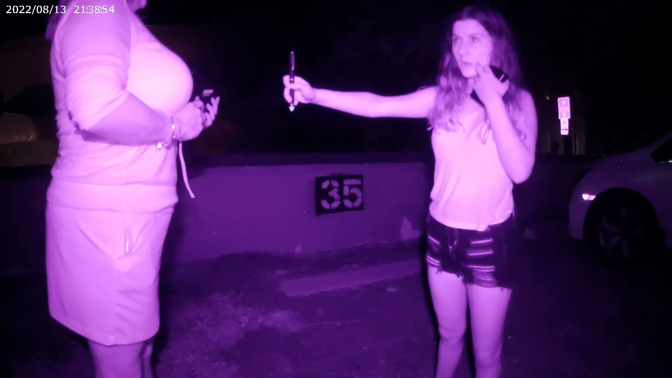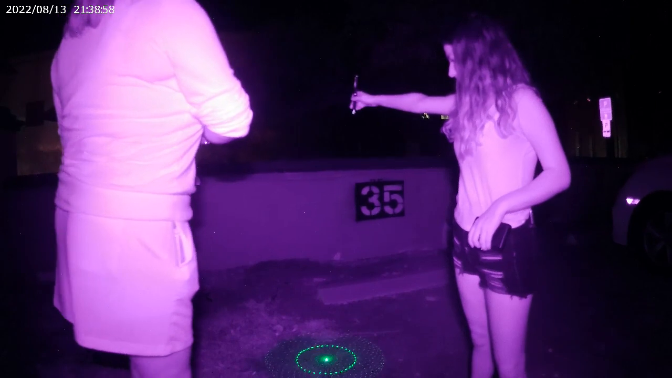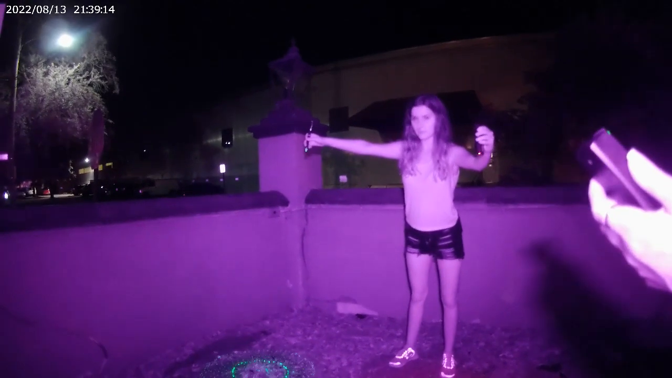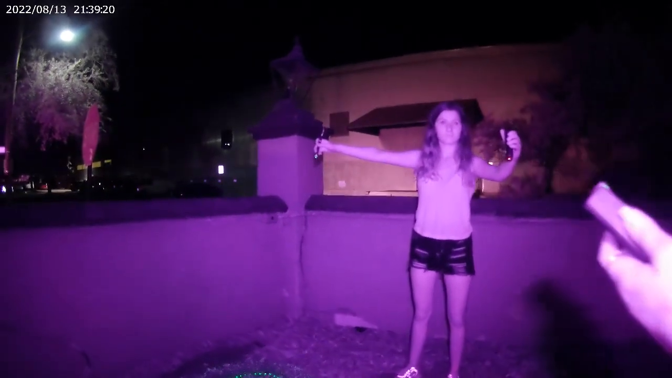See anything? Went on orange again. Orange again. Way over here. Here, I'll put this one. Do you see anything? I wonder how far away I am when you pick it up.